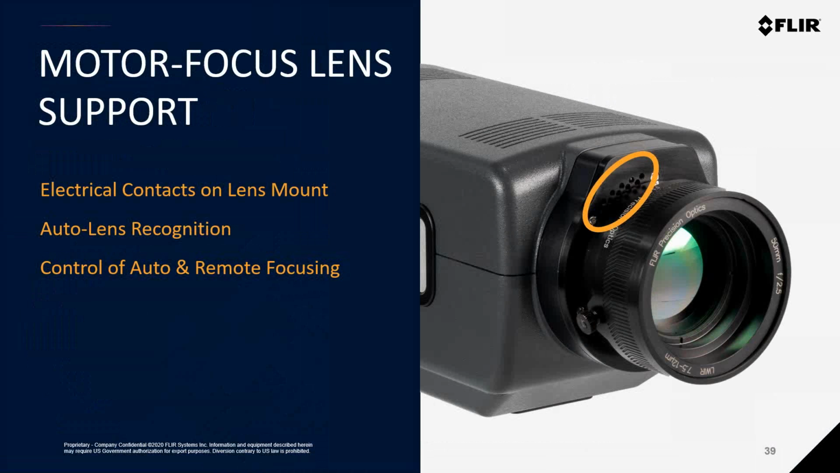So control of the lens for remote focusing and autofocusing is done through the FLIR Research Studio, which gives you the ability to step through the focus points or autofocus based on contrast within the region that you specified, as I mentioned previously.